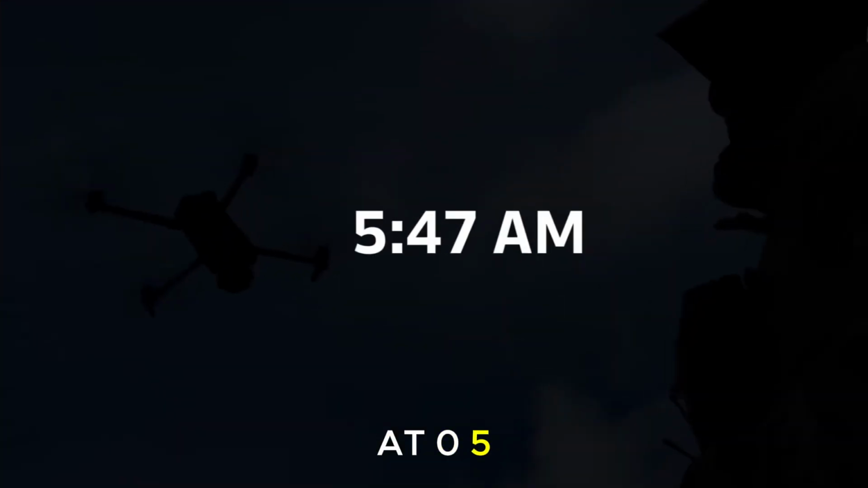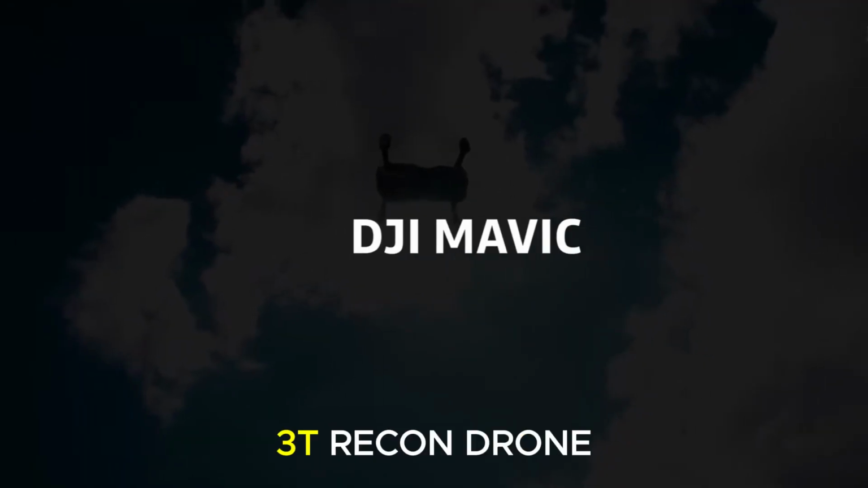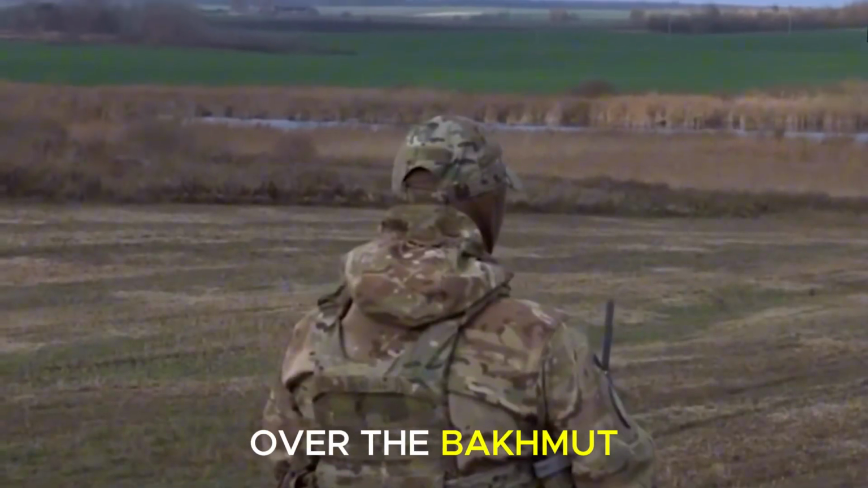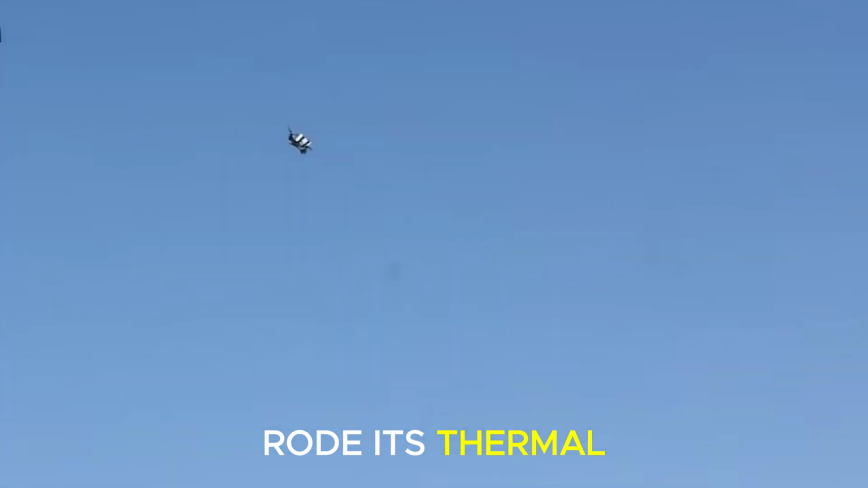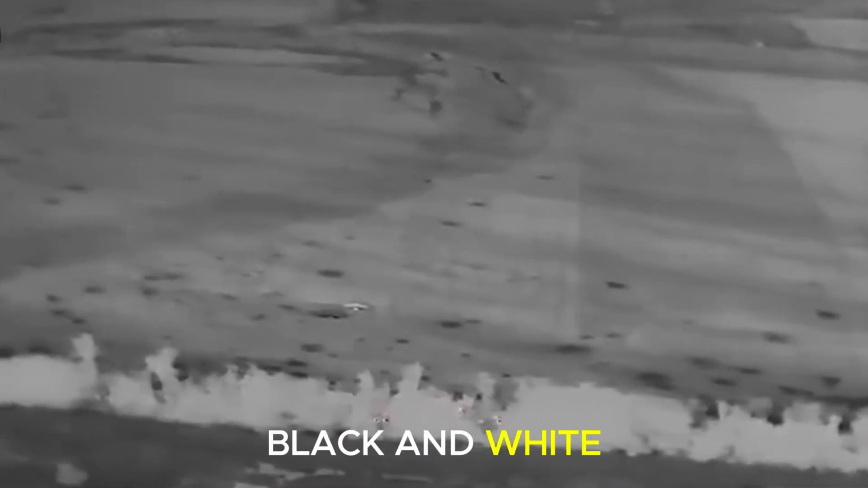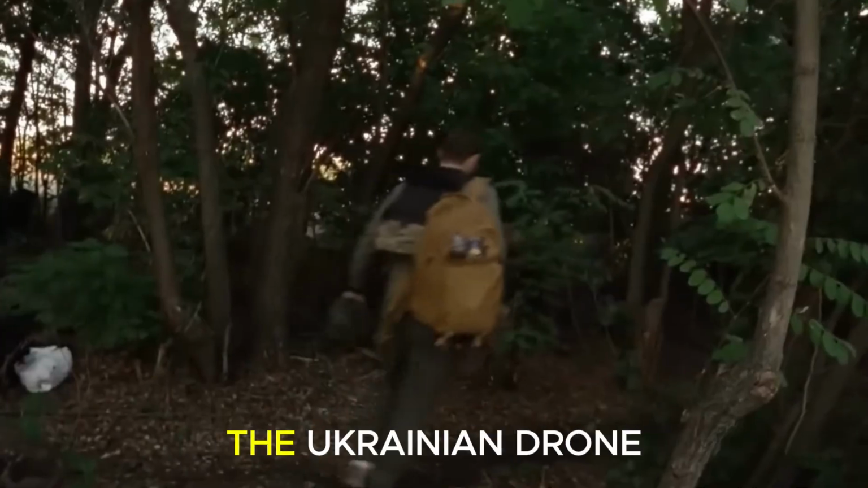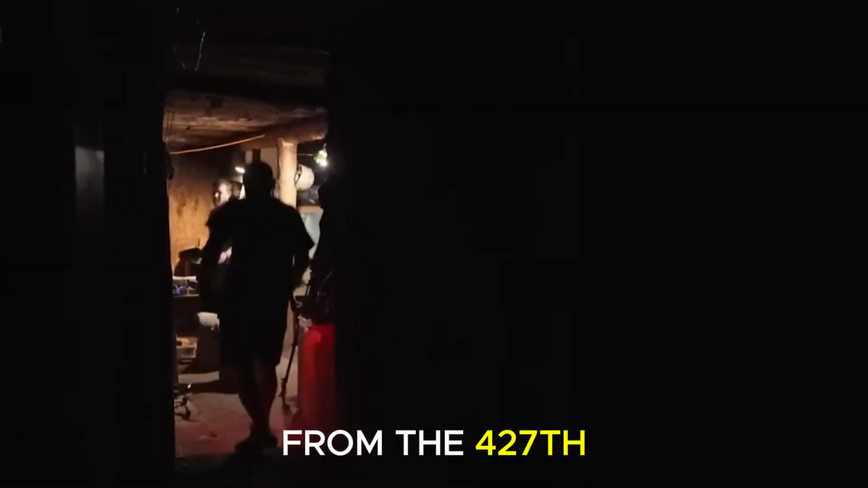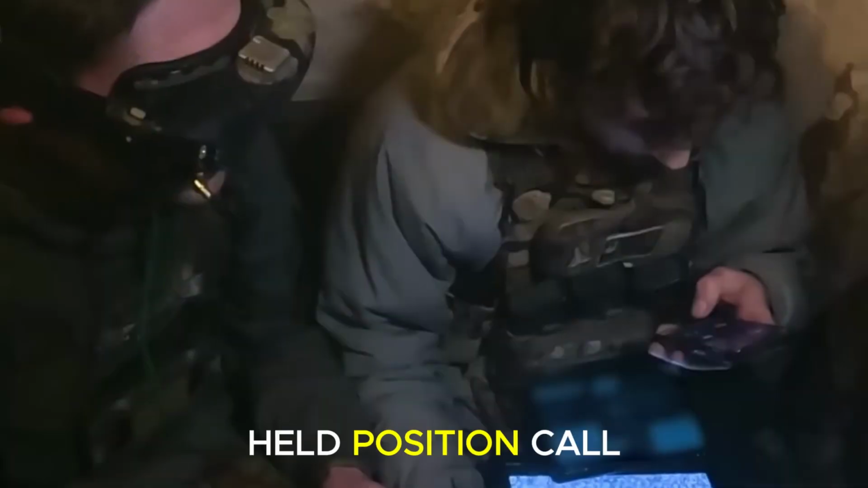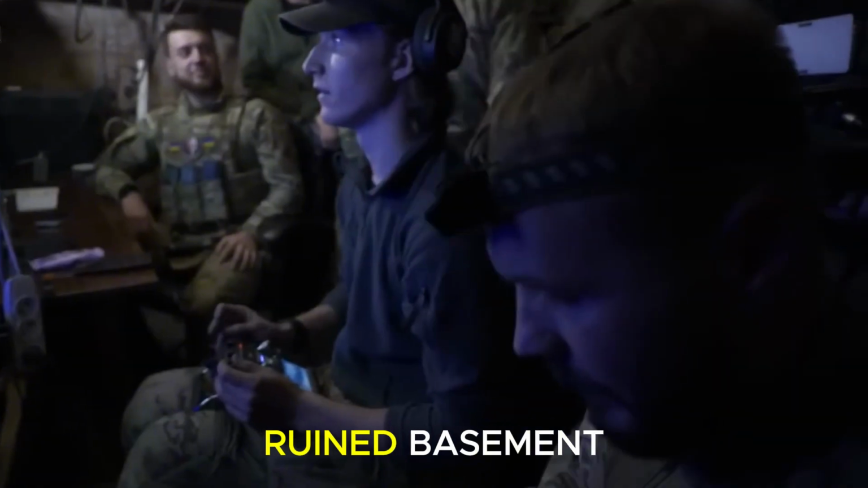At 0547, a Mavic 3T recon drone was aloft at 280 meters over Bakhmut. Chasiv Yar rode its thermal optics, painting the terrain below in high-contrast black and white. 3 kilometers west, the Ukrainian drone crew from the 427th Separate Unmanned Systems Brigade held position. Call sign Ryrog sat in a ruined basement.